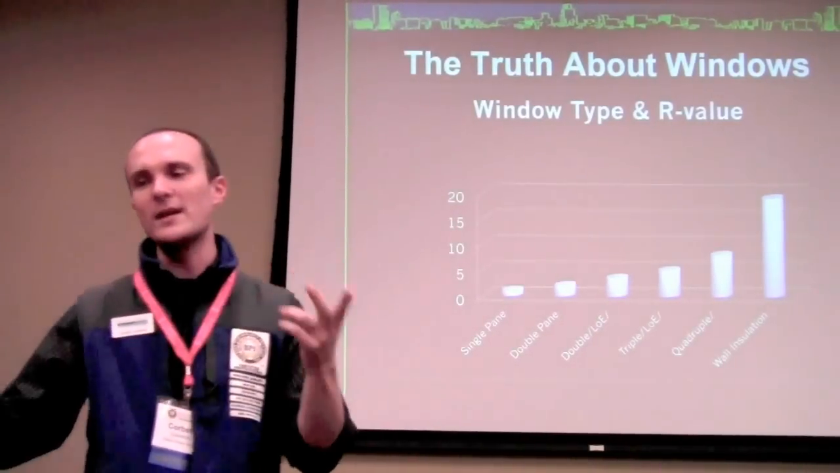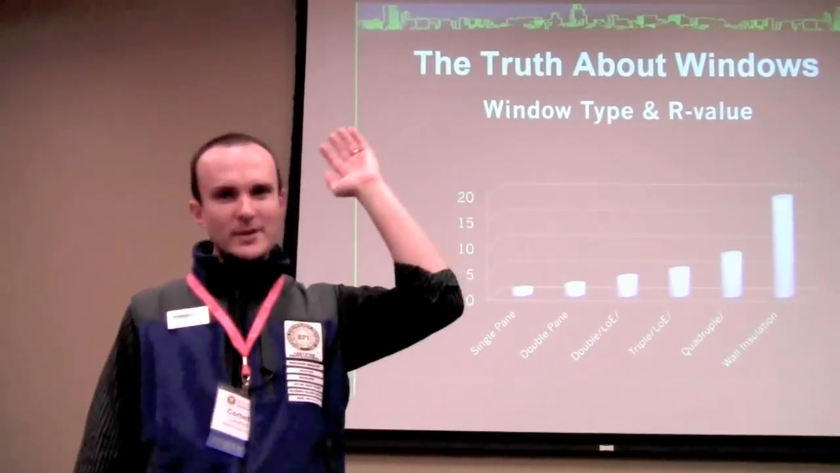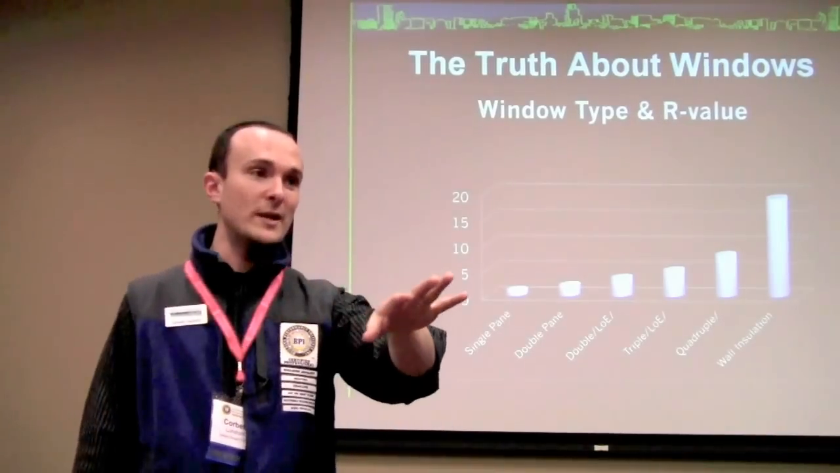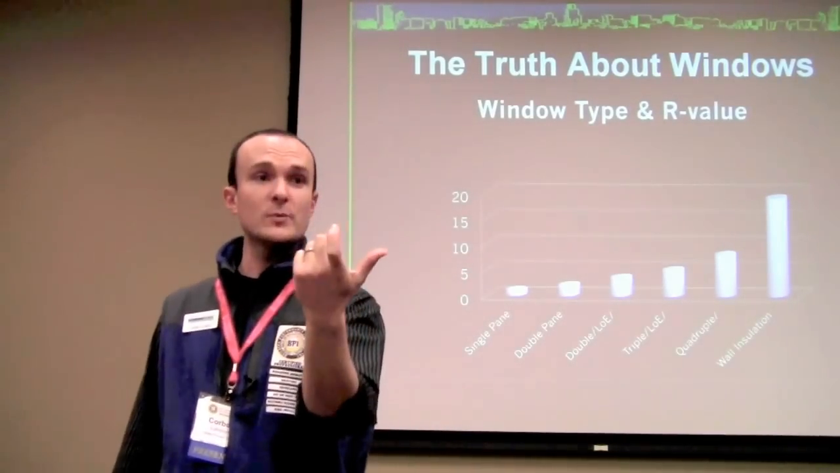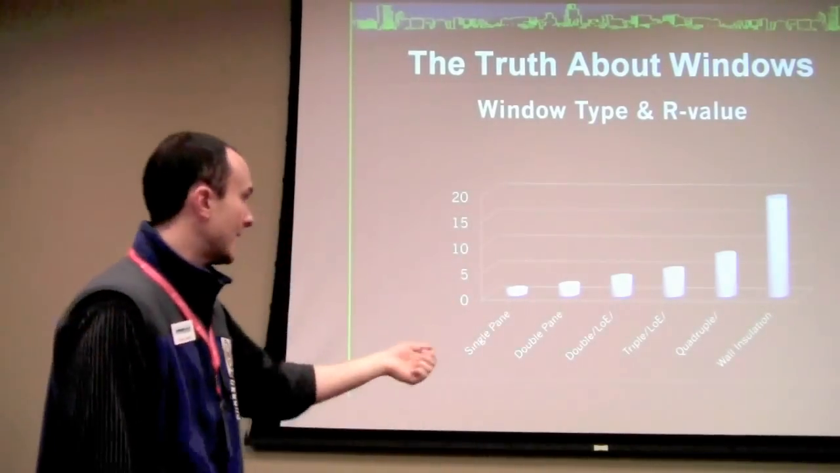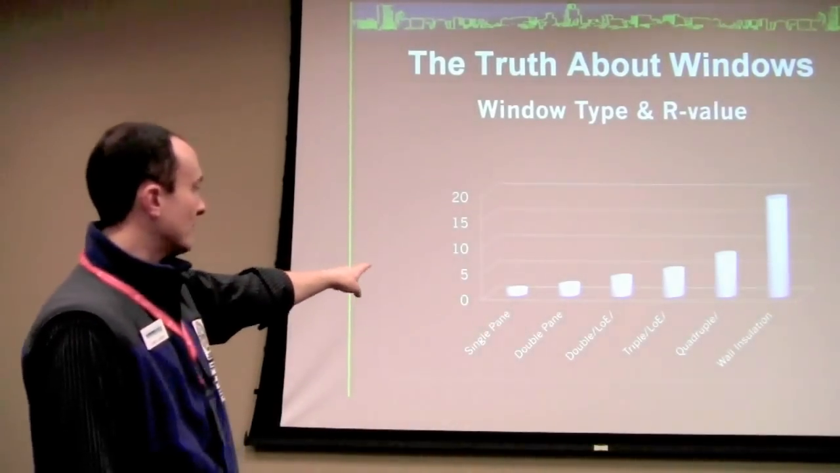Okay, windows. Any window people in here? You can raise your hand. It's okay. Okay. I love windows. I actually really like, so Serious Windows has some really good R values on their windows. Here's what I'm going to say. Single pane window is an R1. Double pane window is an R2.